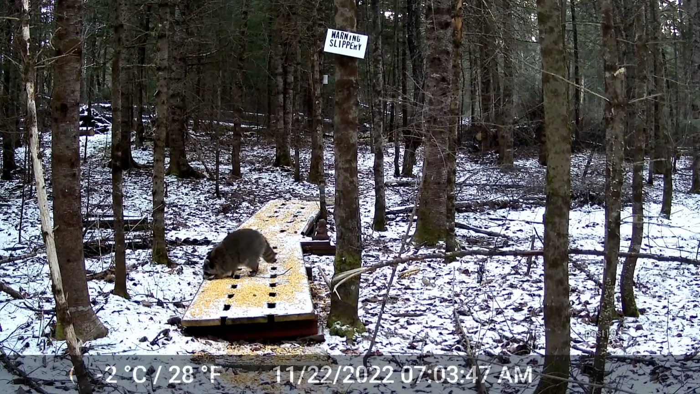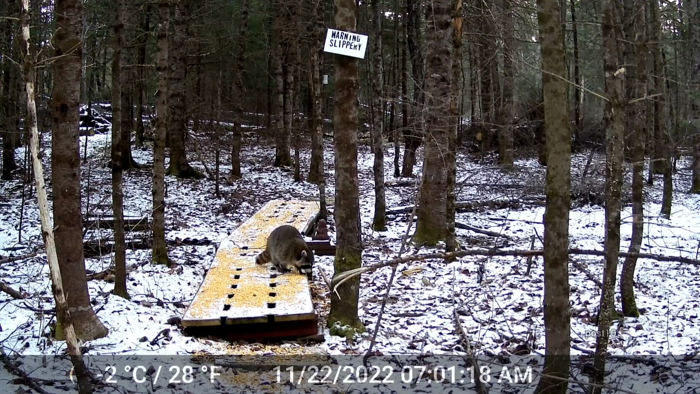Sometimes you see a raccoon in the daytime. It's not too common. A lot of times they go out in the daytime when they have babies and they go out to look for food. Raccoons loving that food.